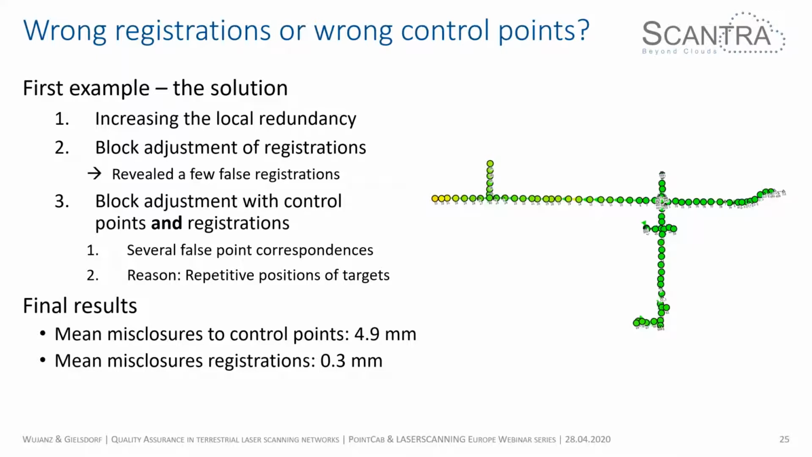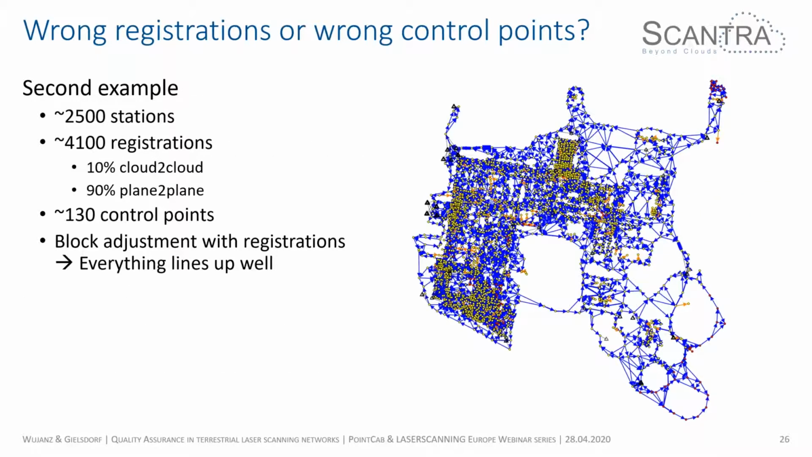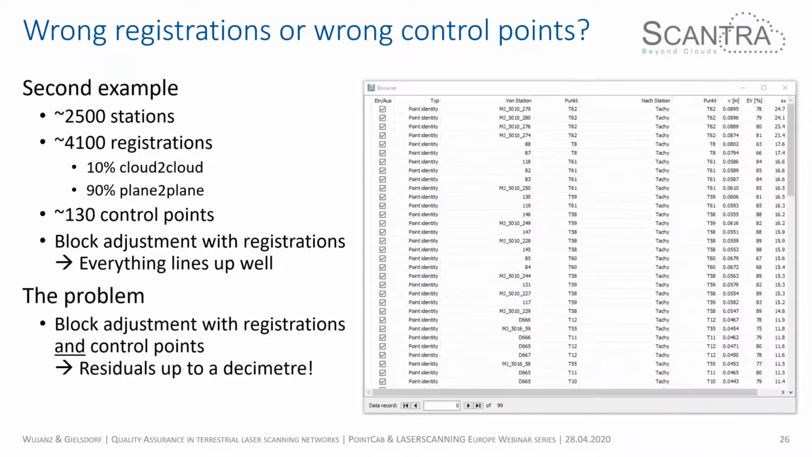But then I had another very interesting case lately, a bit larger project, 2,500 stations, 4,100 registrations. The client has used cloud to cloud for the outdoors, and for the interior he used plane to plane. They used about 130 control points, and what was interesting here, once he ran the block adjustment just with registrations, everything lined up perfectly, looked very, very good. But as soon as he ran the block adjustment with his control points, he saw residuals up to a decimeter. And this is the problem.